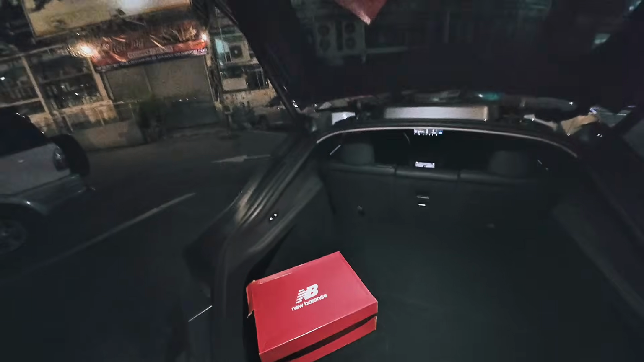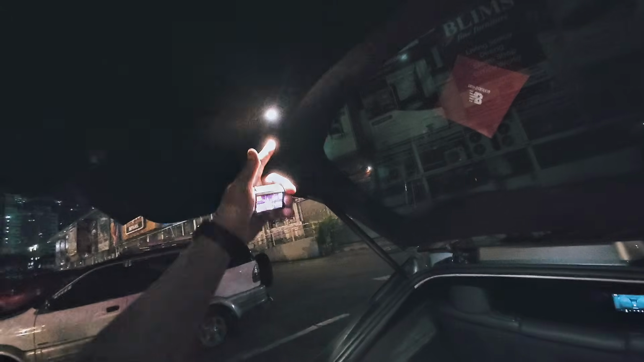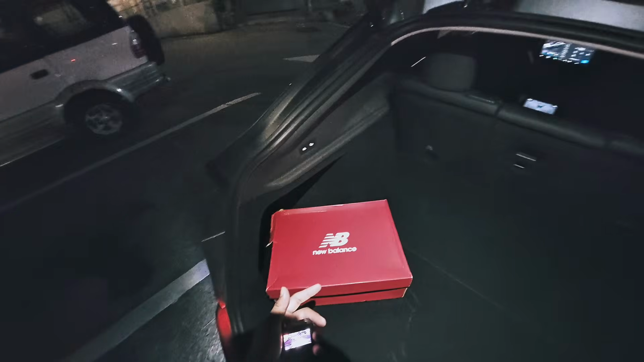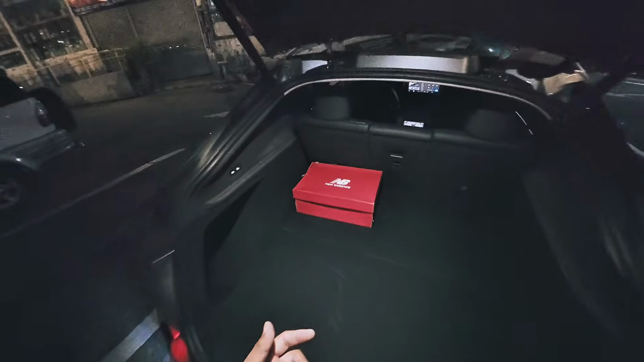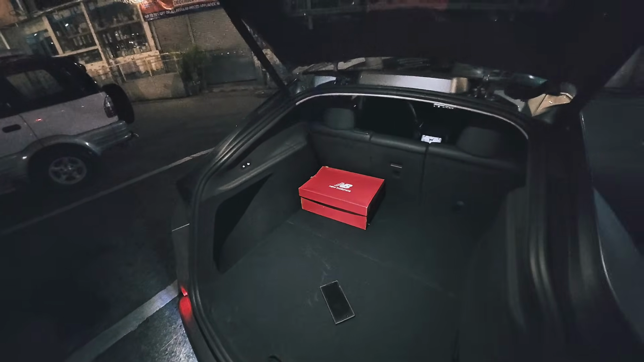Once you open up the power tailgate, this is one of my favorite features here. You know why? Because you got a power tailgate, but you got a light up top. So it's very useful to actually put in some items right here in the back with a light. I mean, look at how illuminated that is. You can actually see my shoebox right there. That's right. For reference, there's my phone. It is expansive, it is huge.